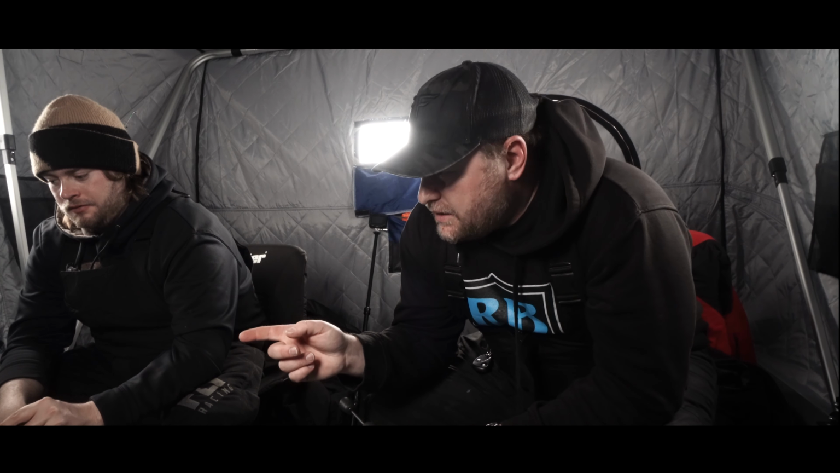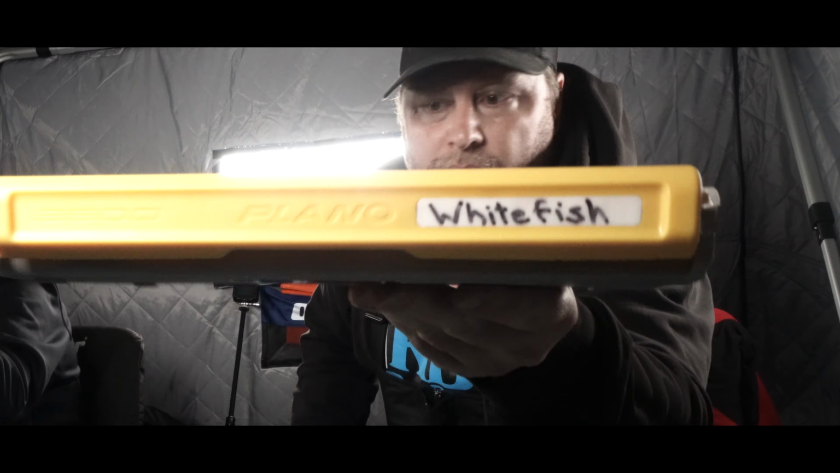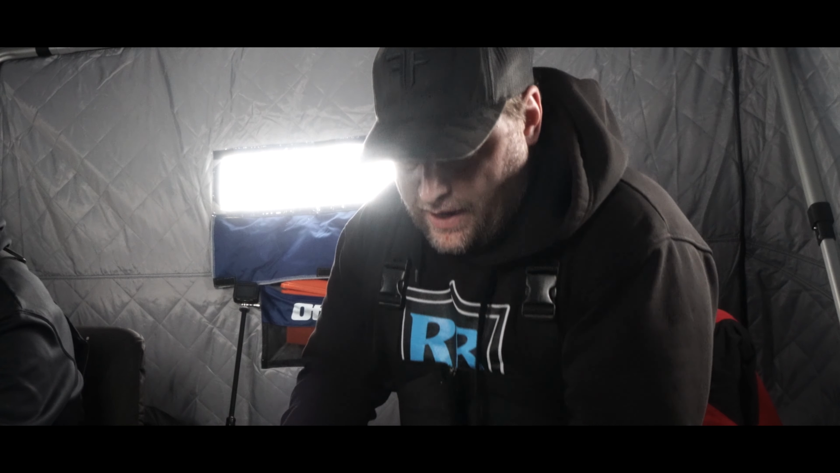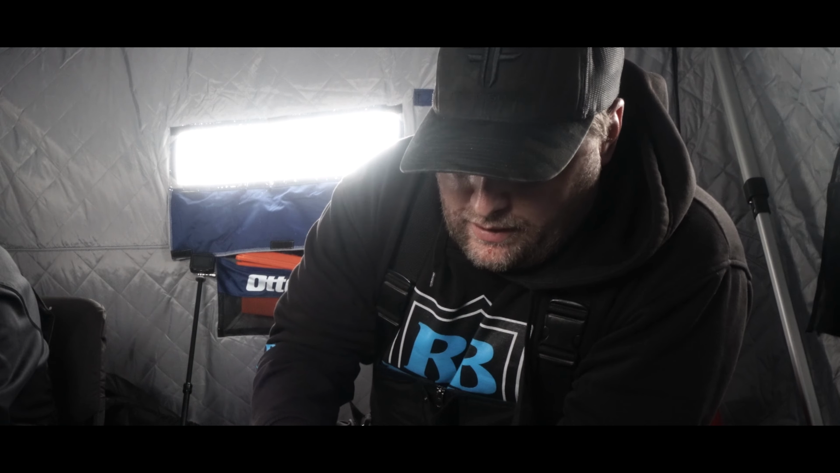Dom has, I think, 8-pound braid followed with a 6-pound fluorocarbon leader. That one's a little bit lighter because of the lighter rod. If the fish are real finicky on the 8-pound, a lot of times we'll drop down to that 6-pound fluorocarbon. This is my whitefish tackle box. Some of the things I have in here are Fatal Force Green Meigs. I've got the Dace Meigs.